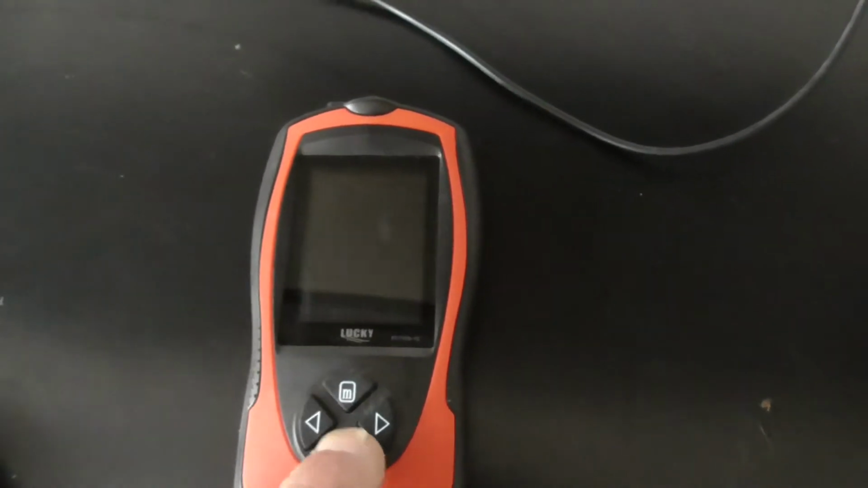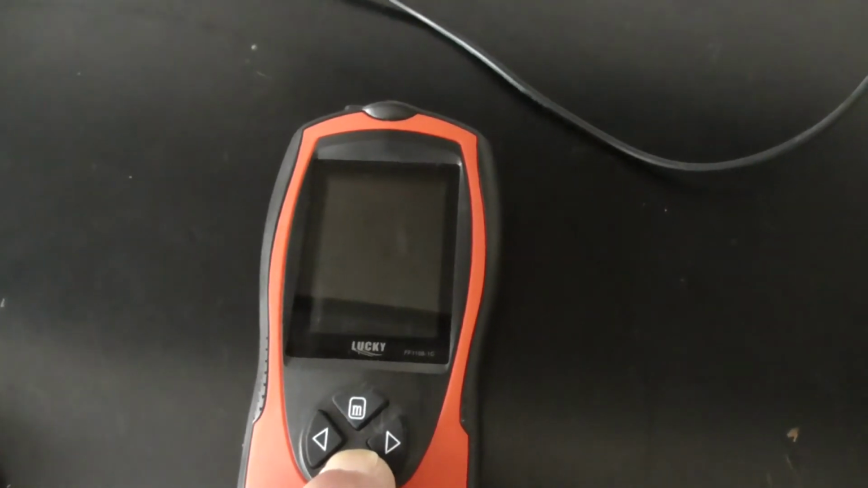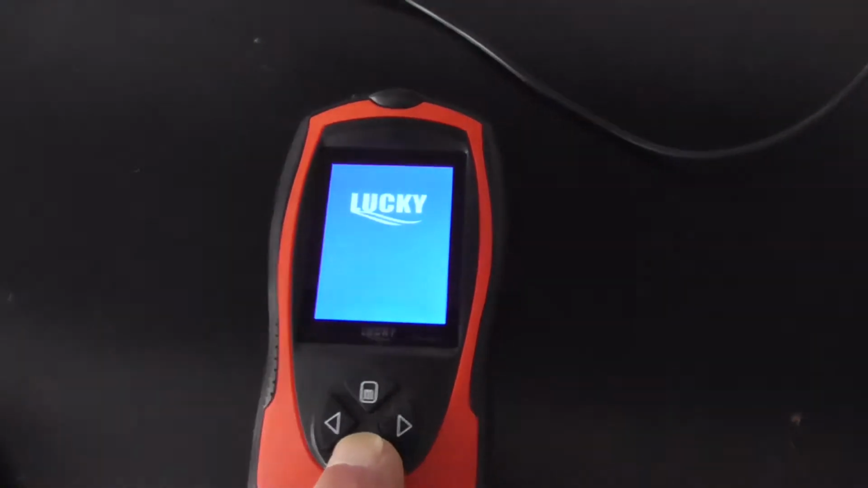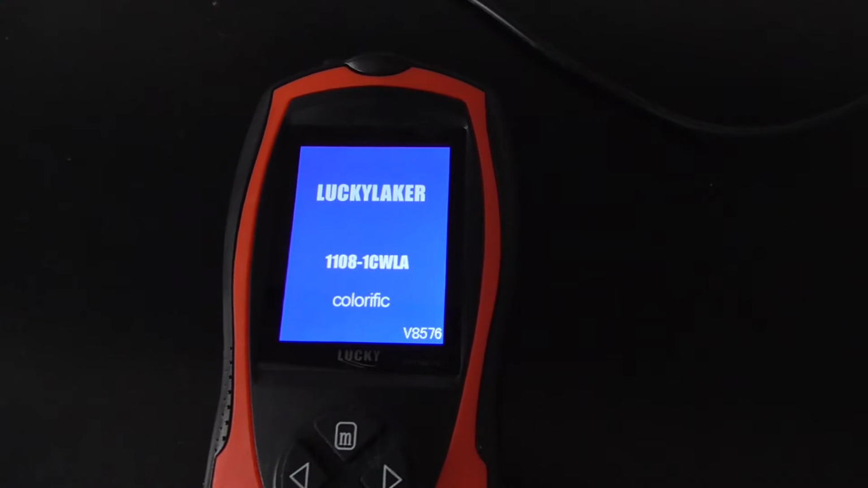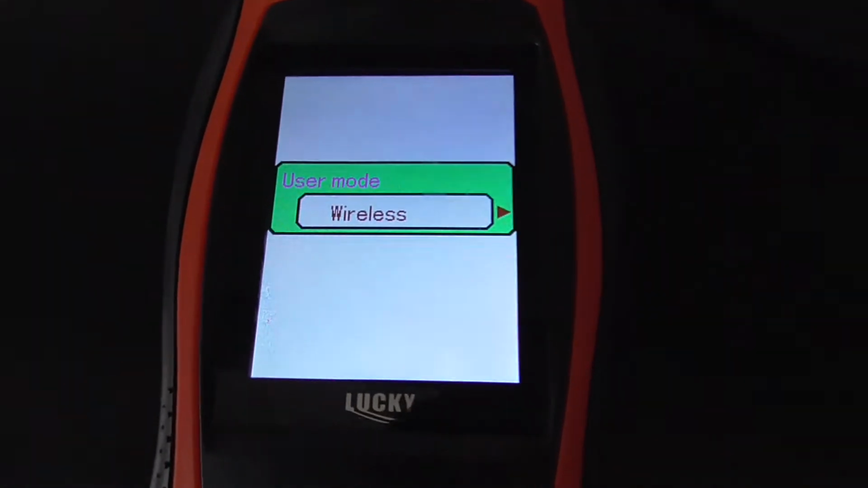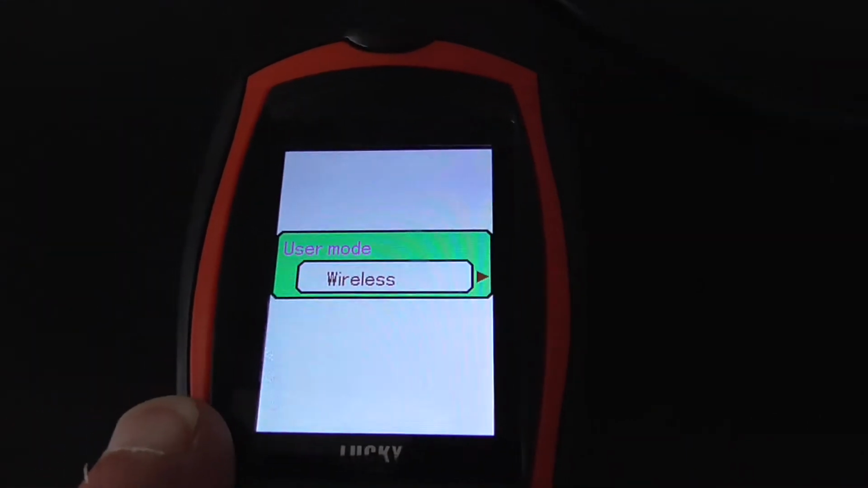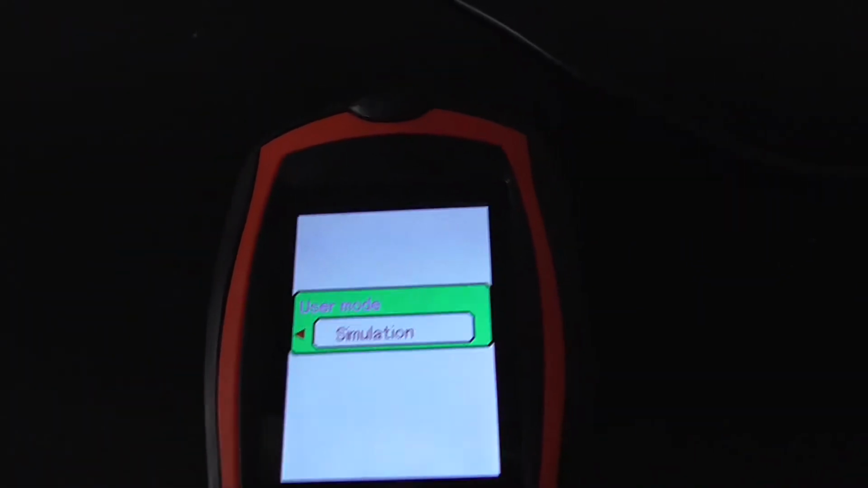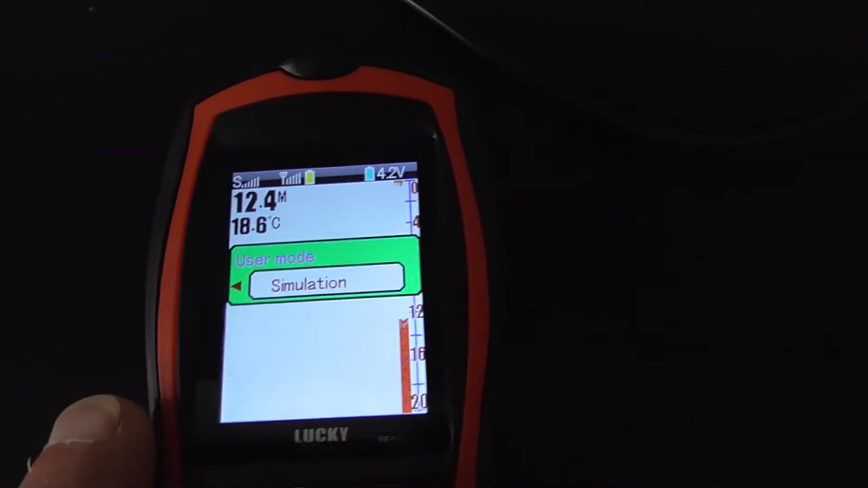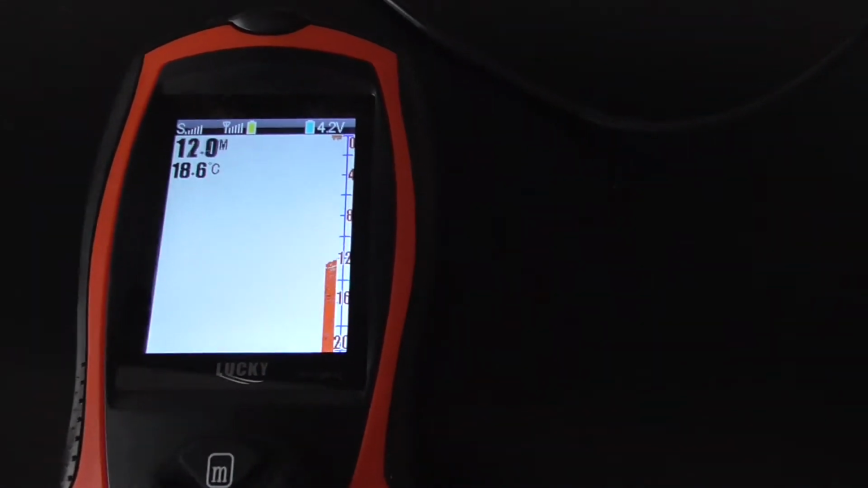Now we're going to use the handheld unit. You follow the instructions, they're quite easy to follow. Give it a minute, there we go, and we're on. Give it a chance, here we go, and as you can see it's on wireless, on simulation mode. We're going to go on simulation mode. Give it a chance and it will switch off on its own.